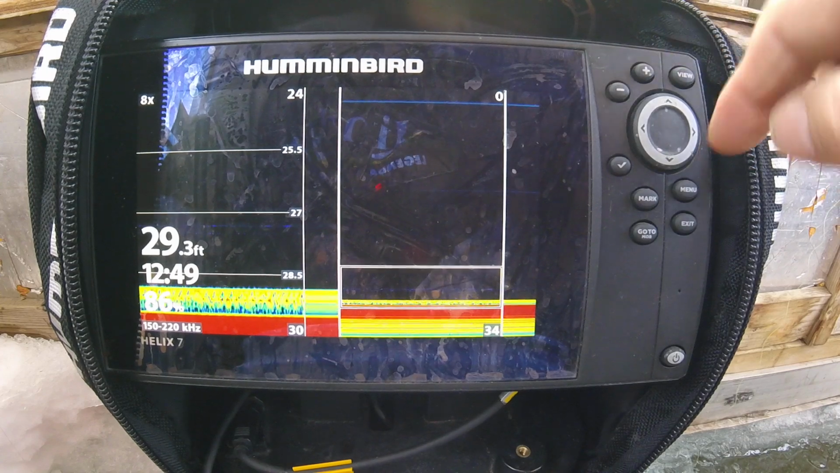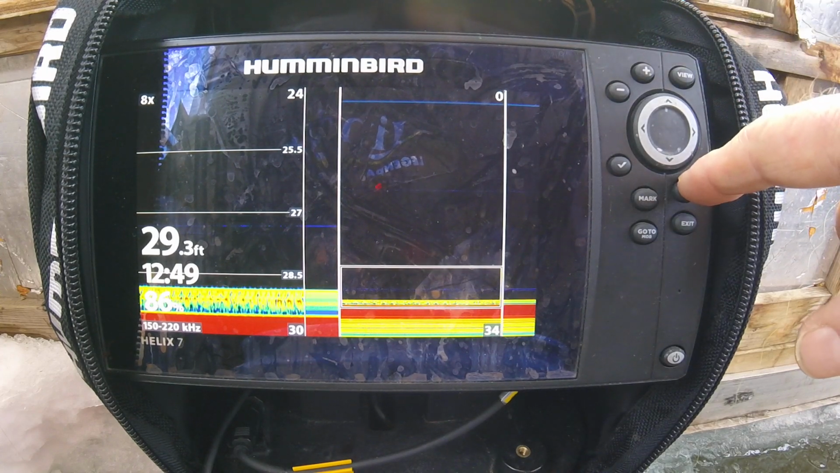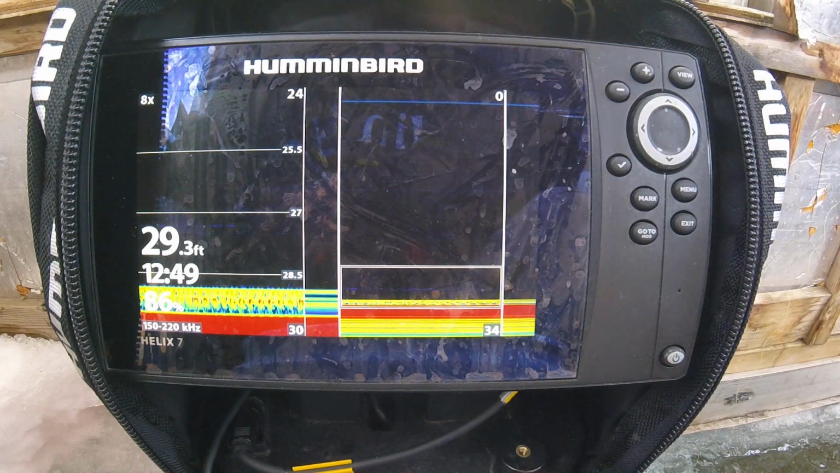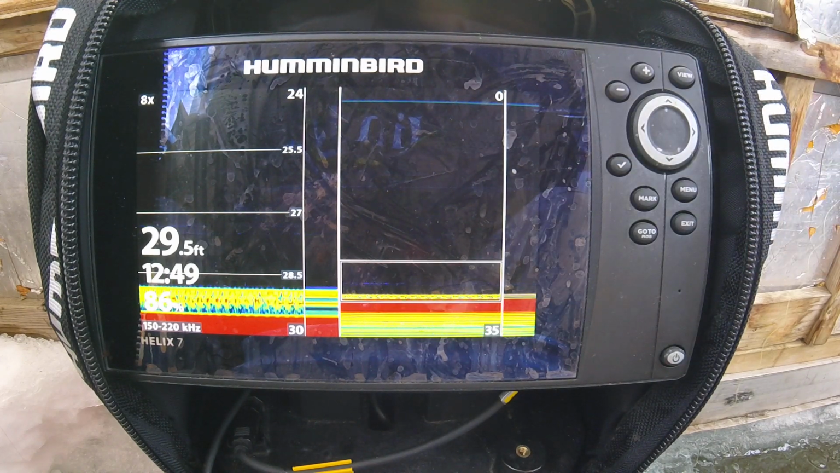Remember your view button, your menu button, and the several screens, several options that you have every time you use your Humminbird Helix. I hope that helped.